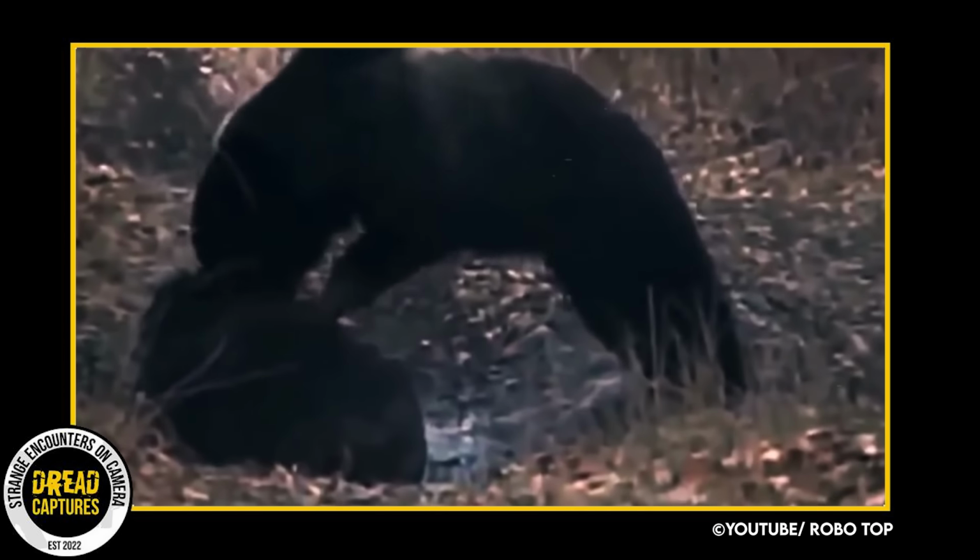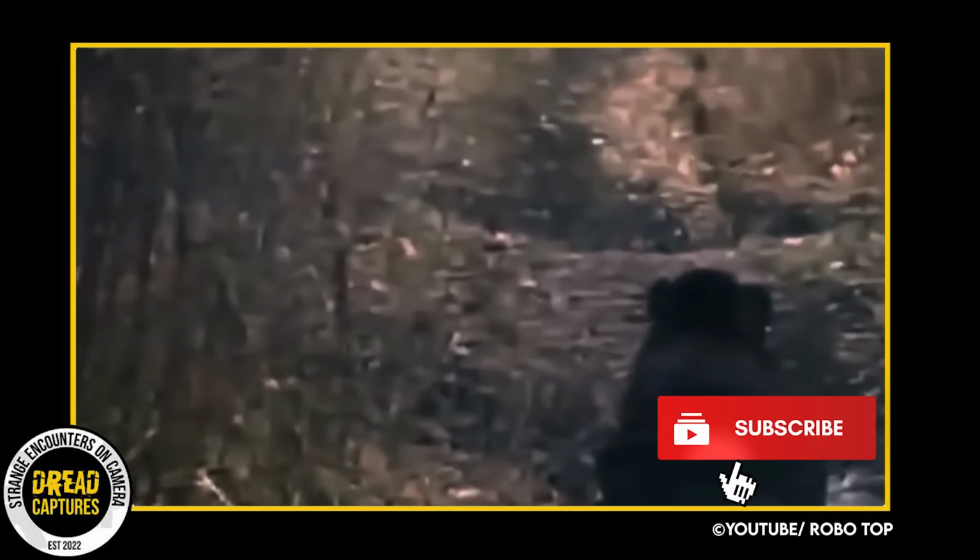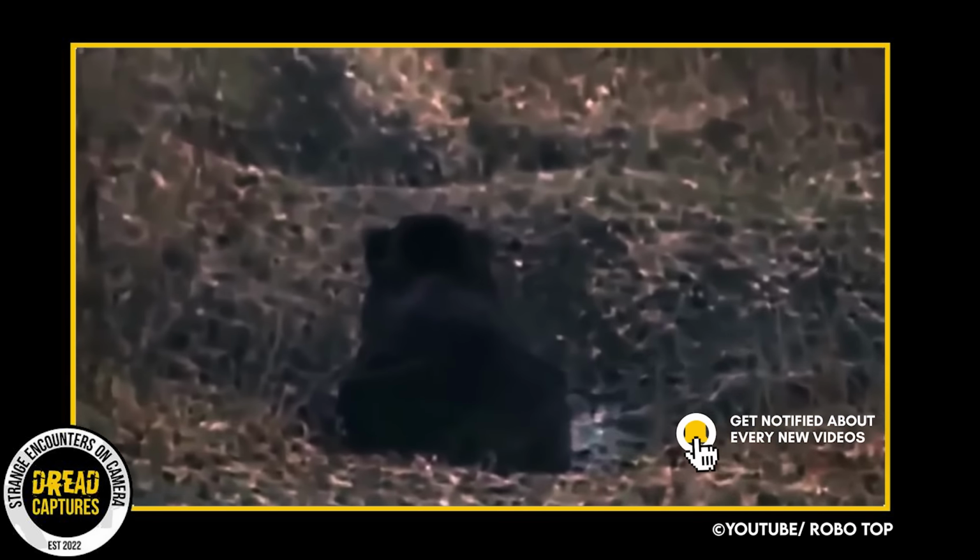The boar is absolutely exhausted. This went on for roughly 20 minutes before the bear noticed the onlookers and was startled and runs away. You can see how tired the boar is. He just lays there for a moment, probably wondering if it's all over.